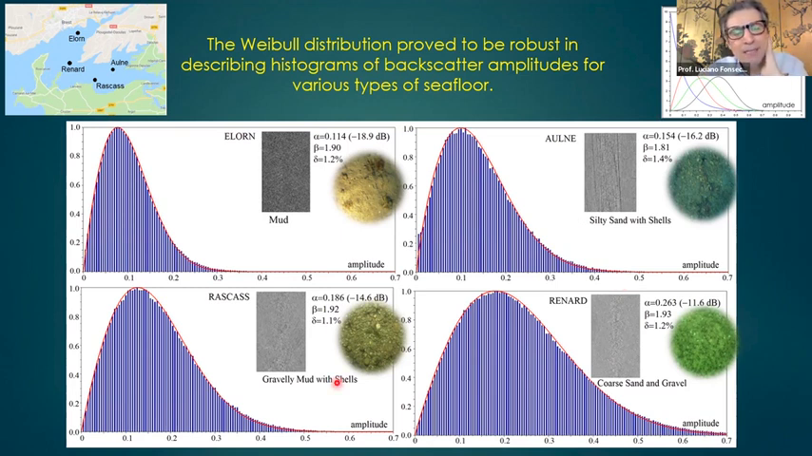So we made an extra observation here. The adjusted distribution is the red curve here, and the experimental histogram are the blue bars. So you see that you have a perfect adjustment here, but at the high amplitude values there's a discrepancy.